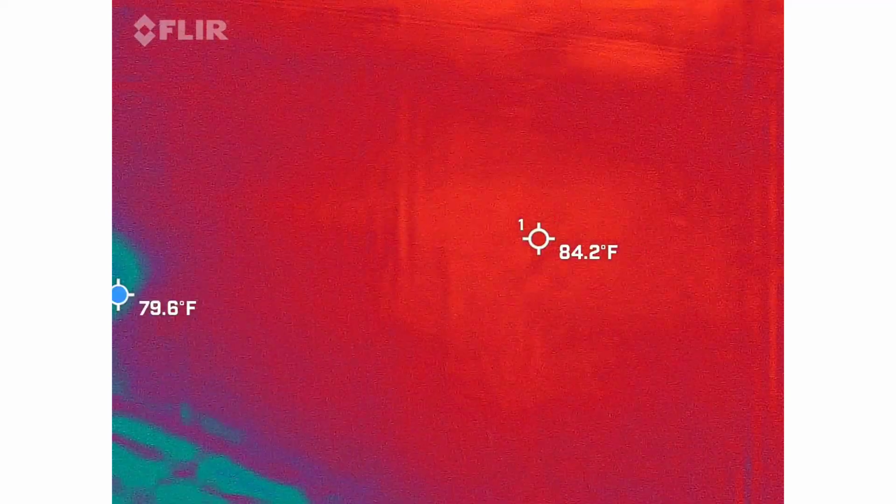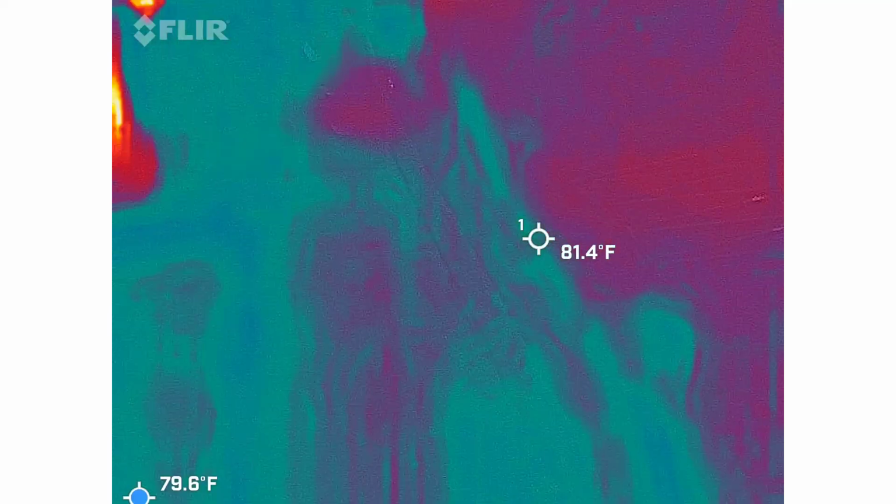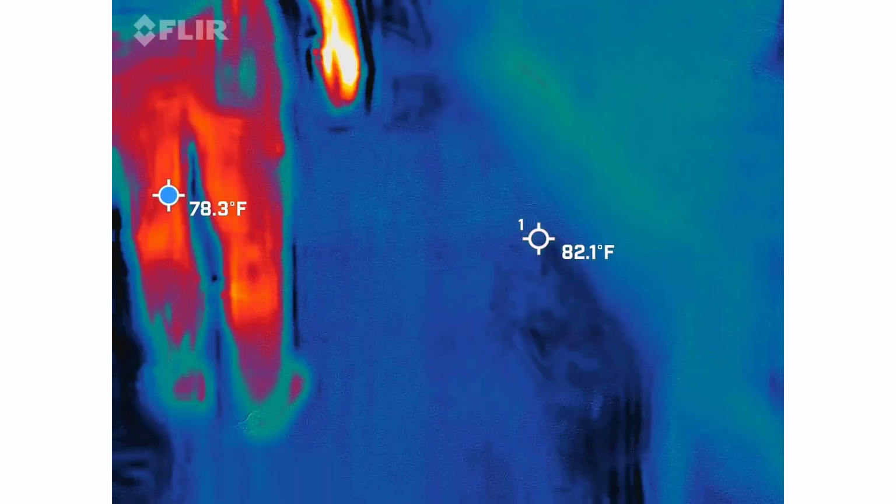Radio. It says radio. It says radio. Does it want me to listen to the radio? It does. Mm-hmm. So do I.